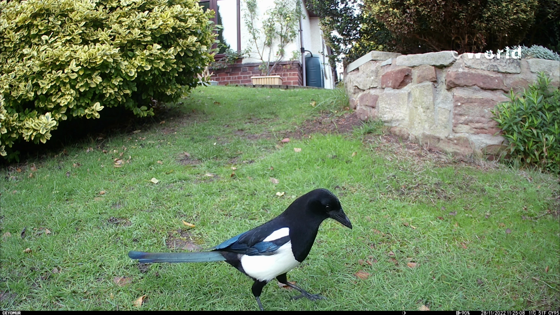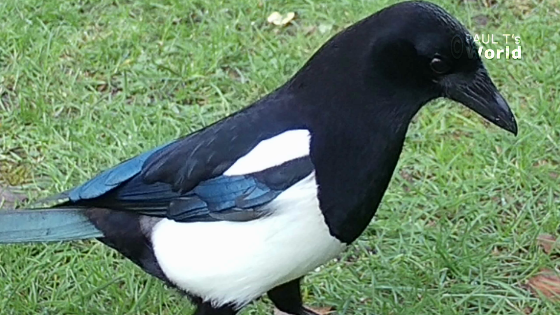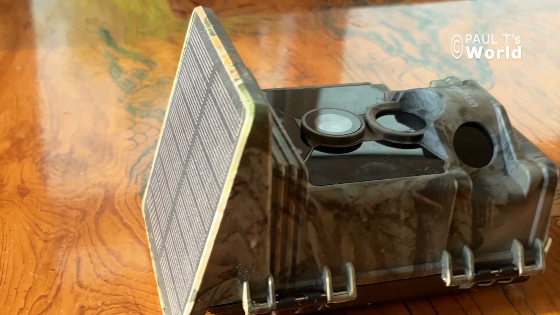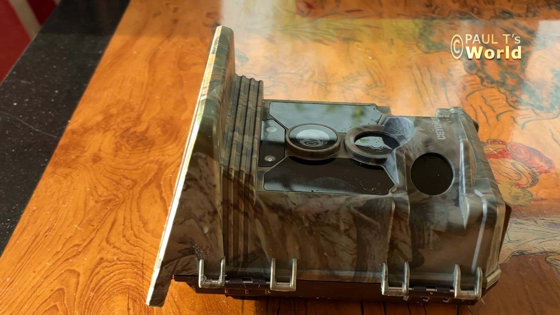And now we'll see the magpie at 100% on the computer screen. I've had the camera now for a couple of weeks and I've had it out in the garden every night. So what do I like about this camera? I like the solar panel, the internal rechargeable battery, and the quality of the 4K 30 frames per second video, and the 40 megapixel stills as well. It's really sharp and well exposed.